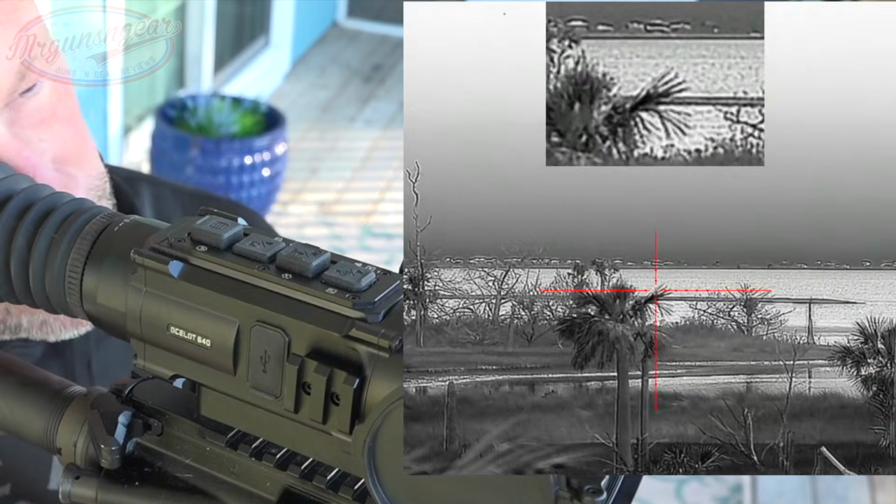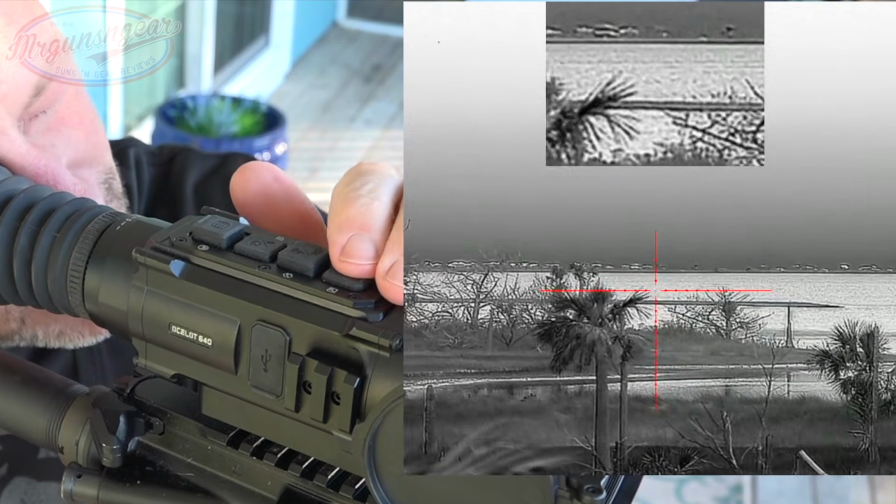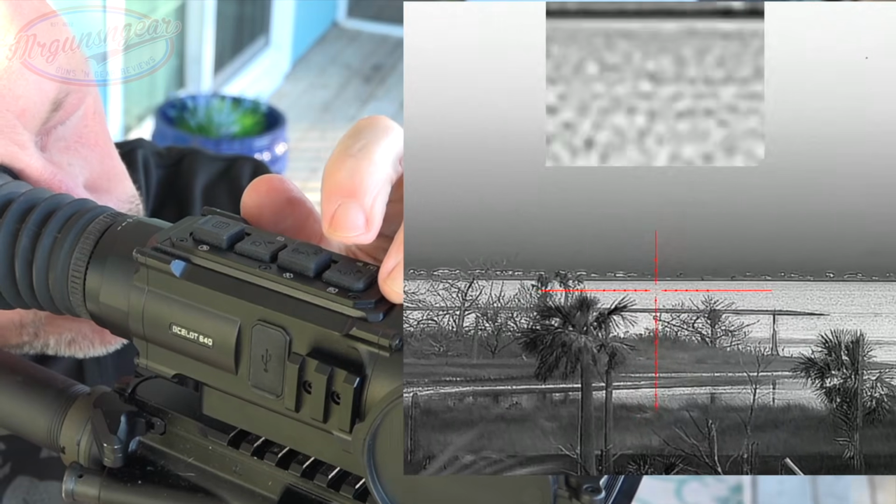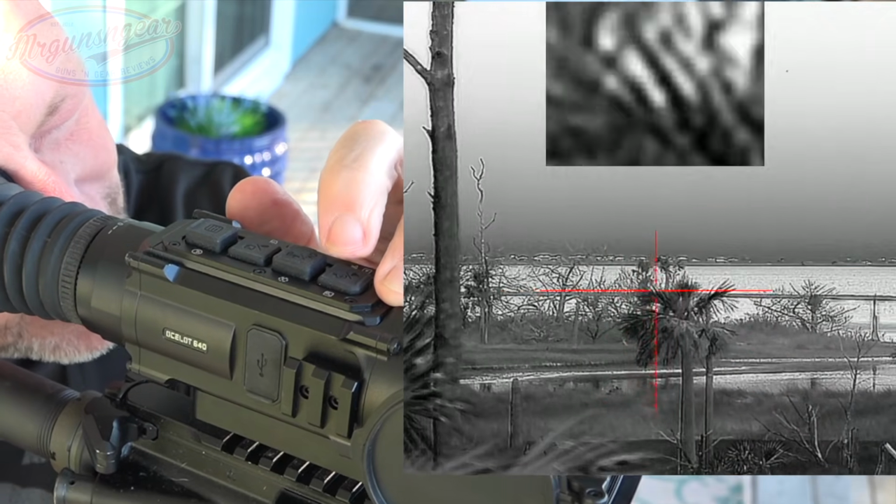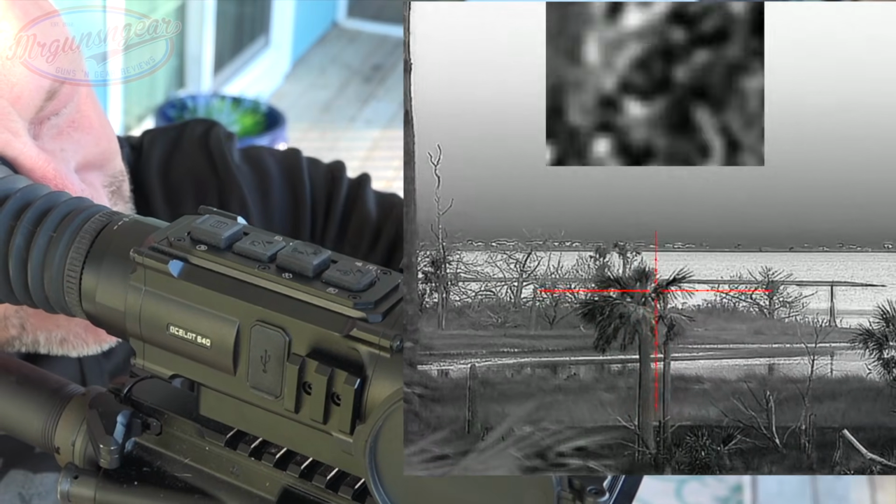All right, I think we should have both images synced up here so that you guys are seeing the top here on these buttons as we work through them. And obviously, one press will start to zoom in the picture-in-picture on top as we have it right there. And we're just gonna focus on that palm tree right there just to show you guys the focus mode.